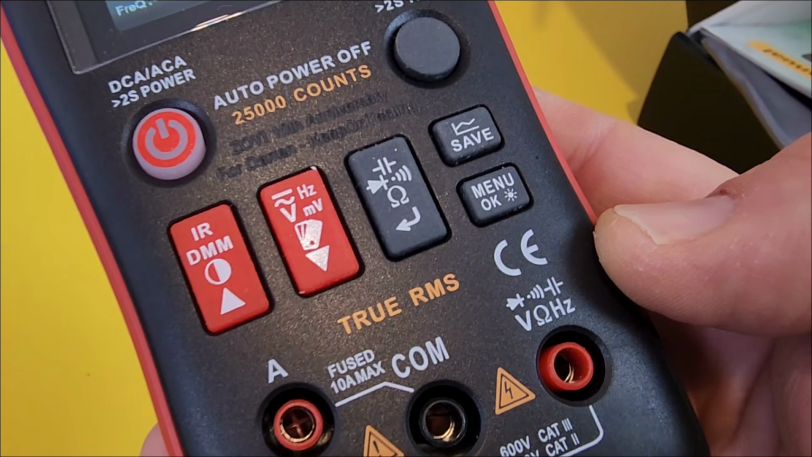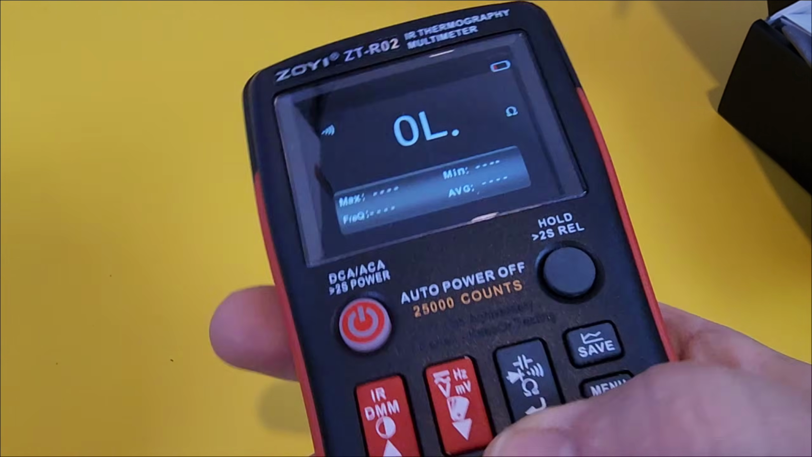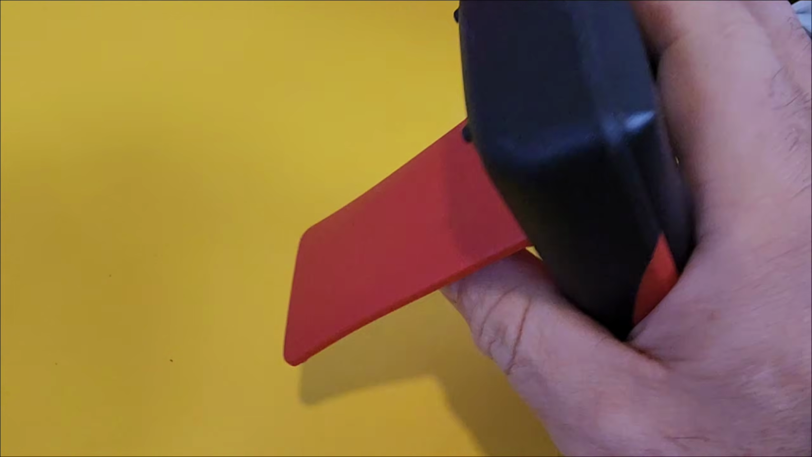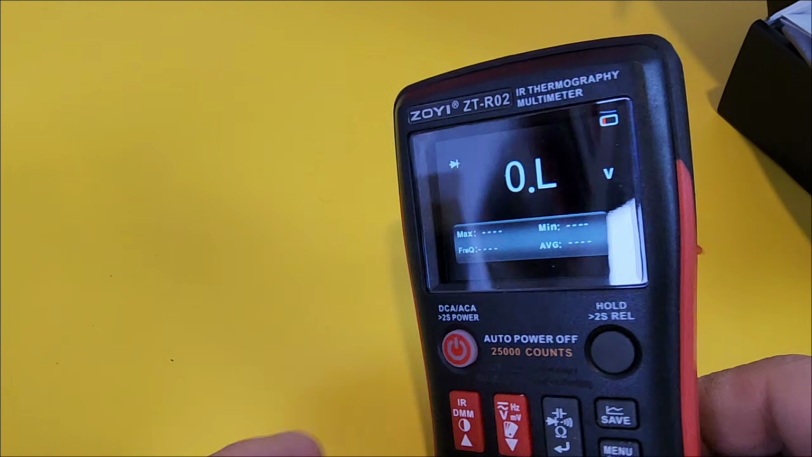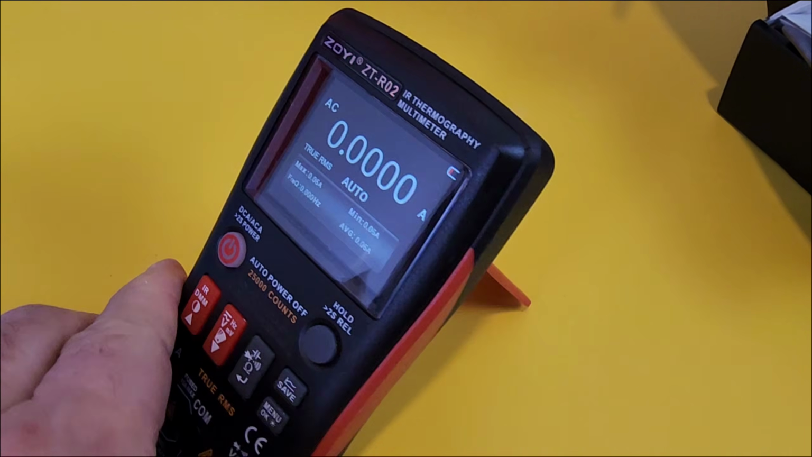Back of the meter, probably my least favorite is the tilt stand. It has a bit of that flappy kind of, you know, yeah, just not liking it. I prefer a tilt stand that just doesn't flap around.